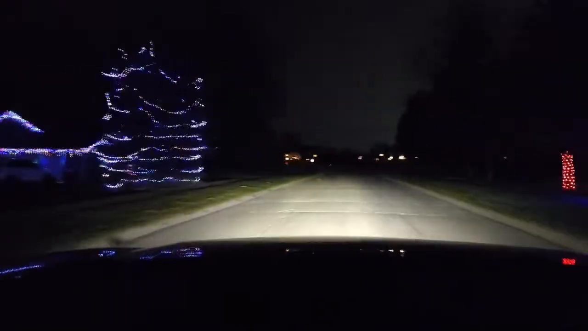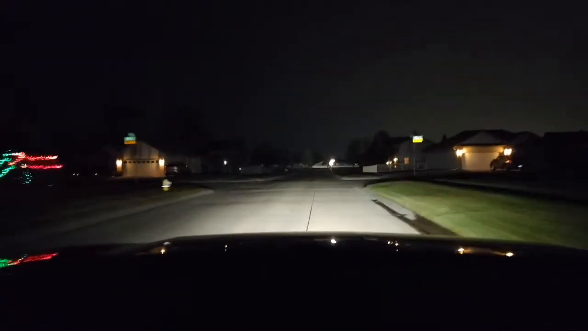I'm going to turn on the brights. Now you should be, no brights, brights. You can see a lot more. And I'm looking left and right, checking peripheral vision, because I want to be safe. I'm at about 21 miles an hour. Speed limit here is 25, so I'm being careful.